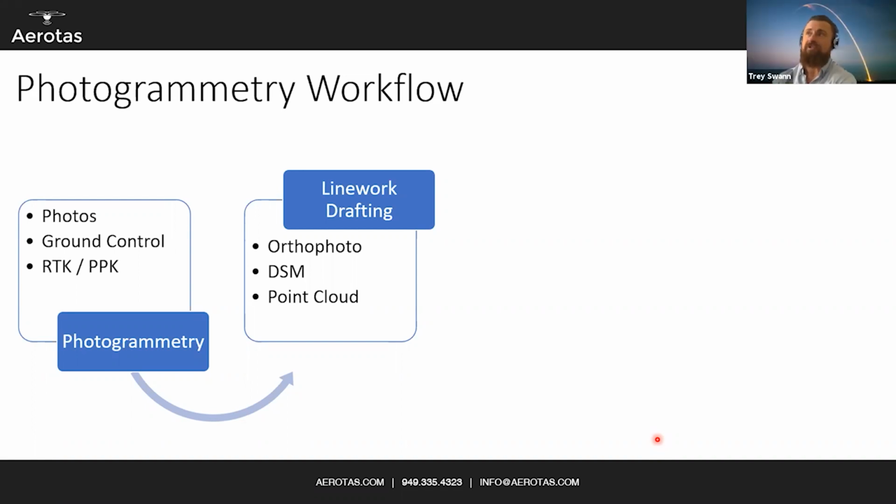Got a question from the audience here. What software do you use to process LiDAR point clouds? I have a couple of slides on that coming up, so I will get there. But the short answer is multiple.